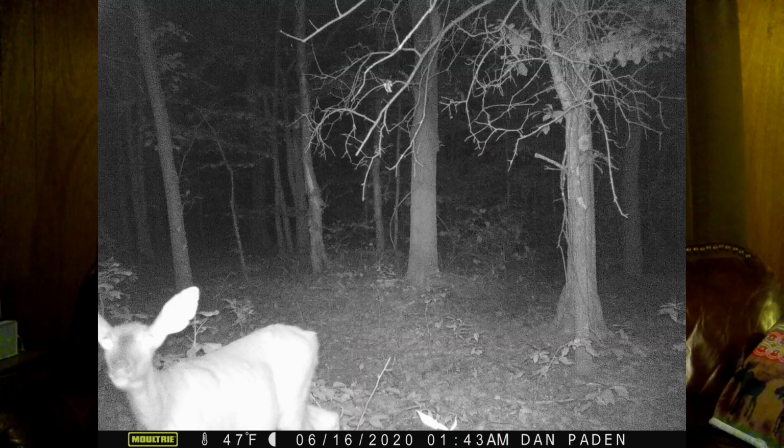Let's see here. Yep. More does. There's that buck in the daylight. More does. Alright, so we got about two bucks and the rest does and fawns. But I only had it out for like a week and a half, so I'm gonna let it go for like four weeks, a whole month, and then we'll go check it again. But alright, let's check out Trav's stand and see what he's got.